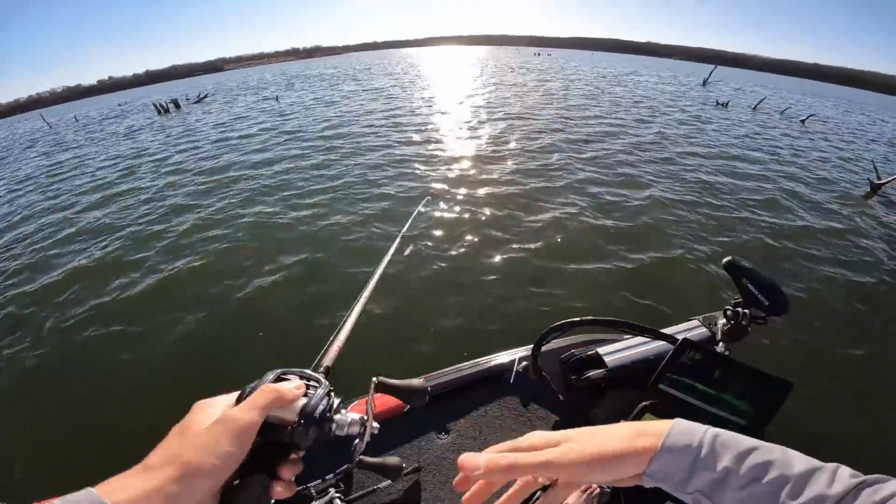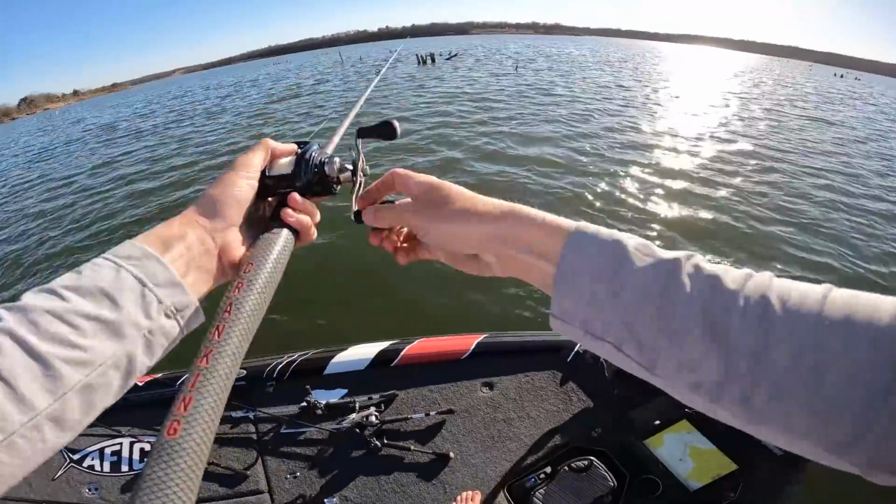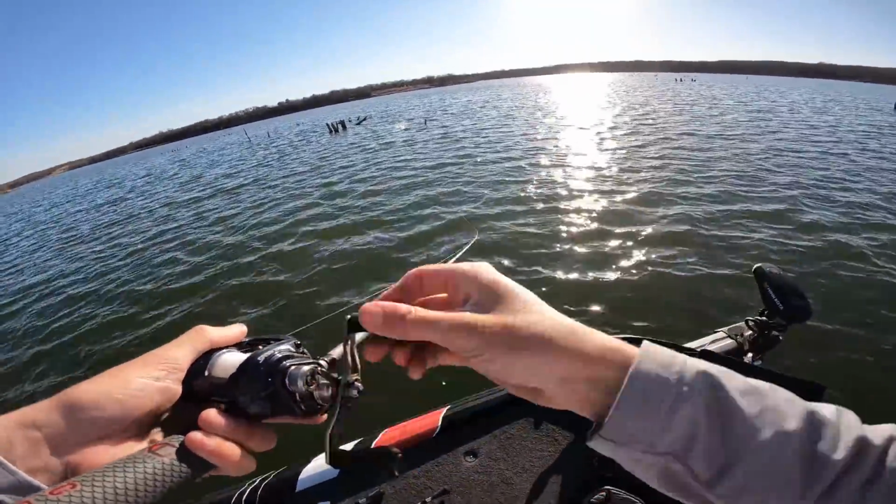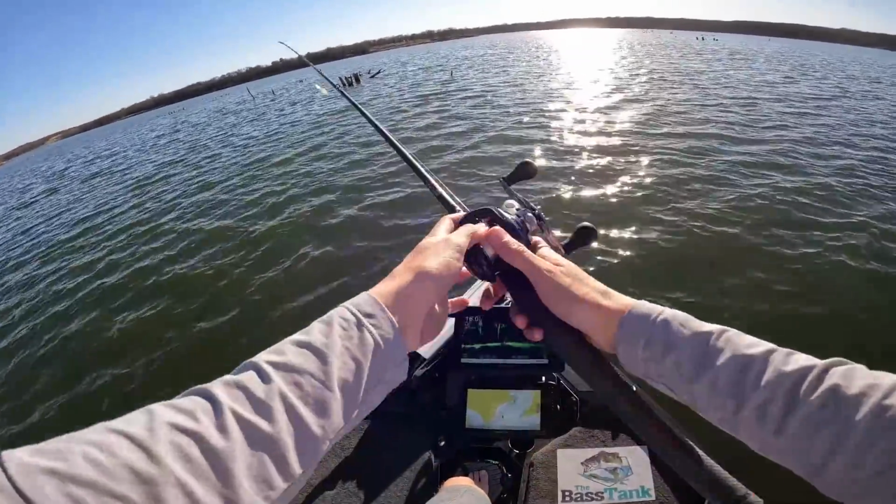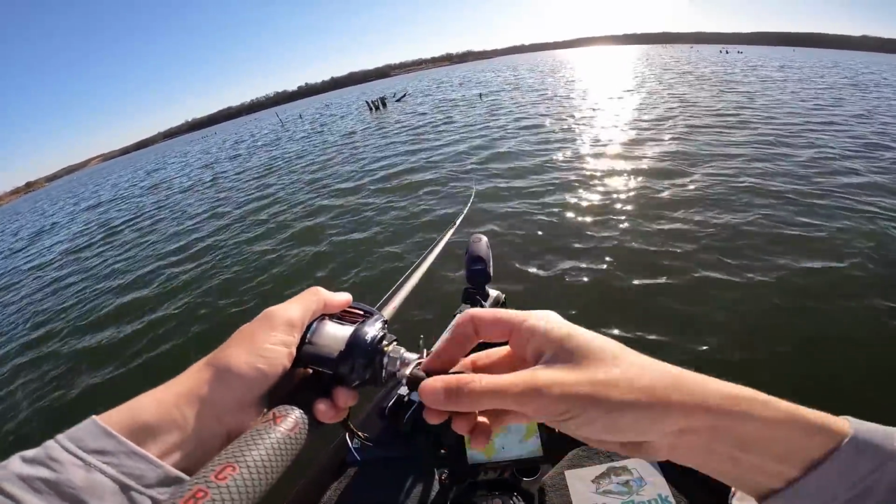Y'all, it is crazy what you learn in this sport. It really, really is. Because I would not have thought they wanted a 6XD, because a deep crankbait was not the first thing that immediately popped into my head, just because of how many trees are around here. But they stinking want a 6XD. Wow.